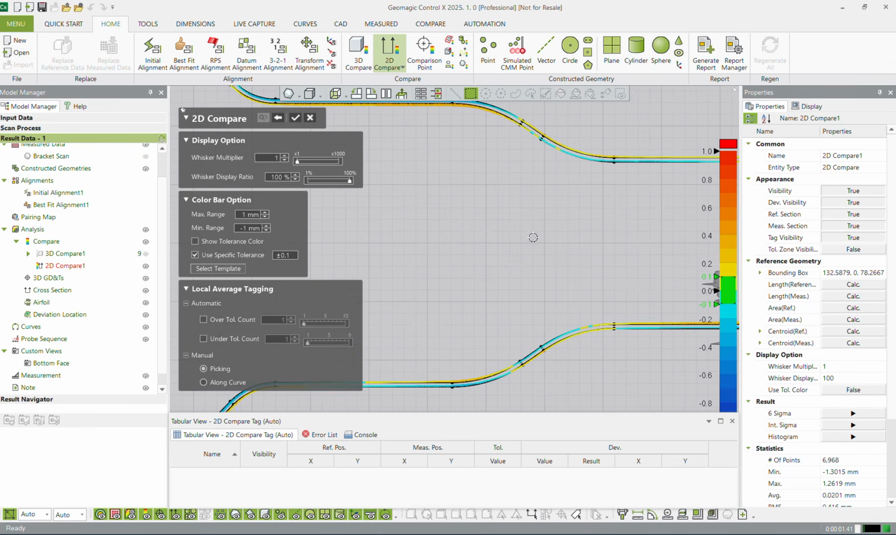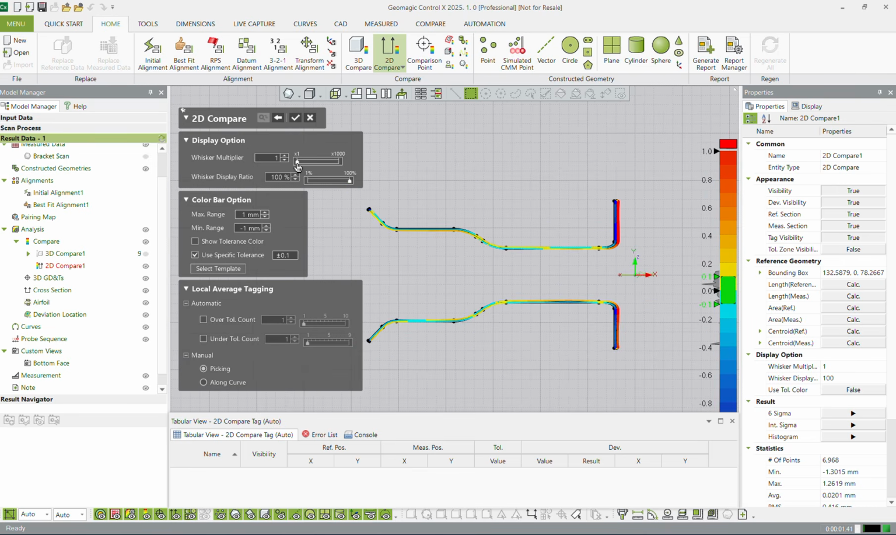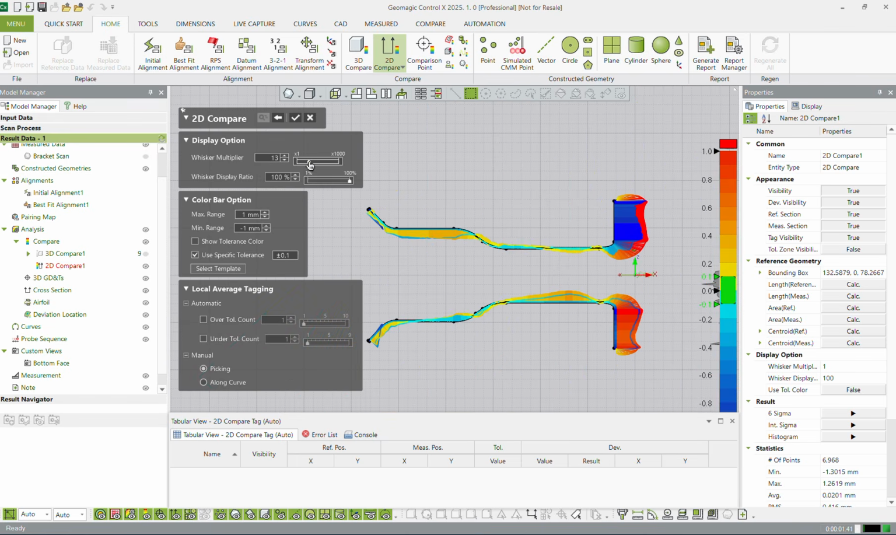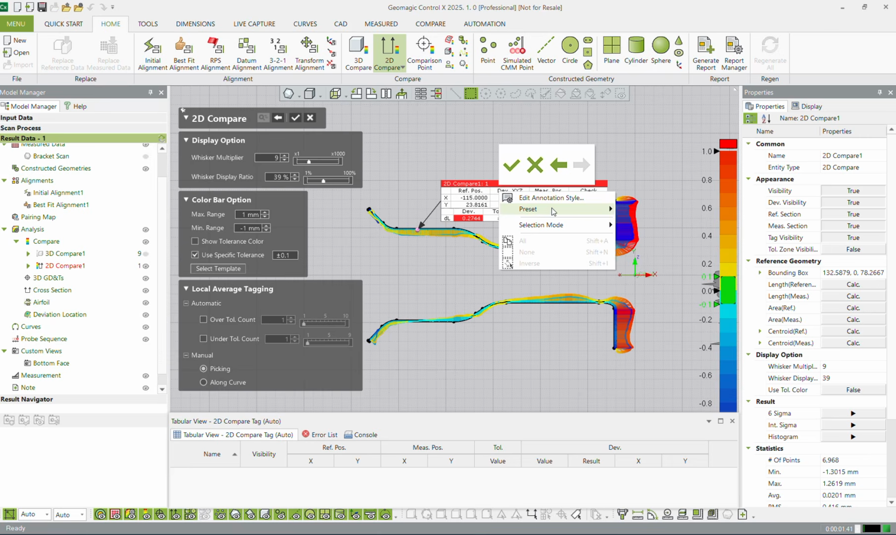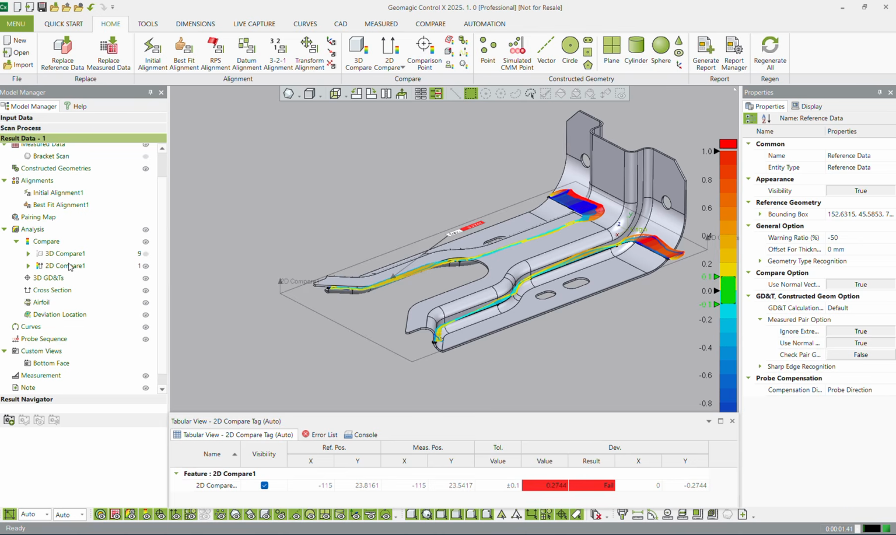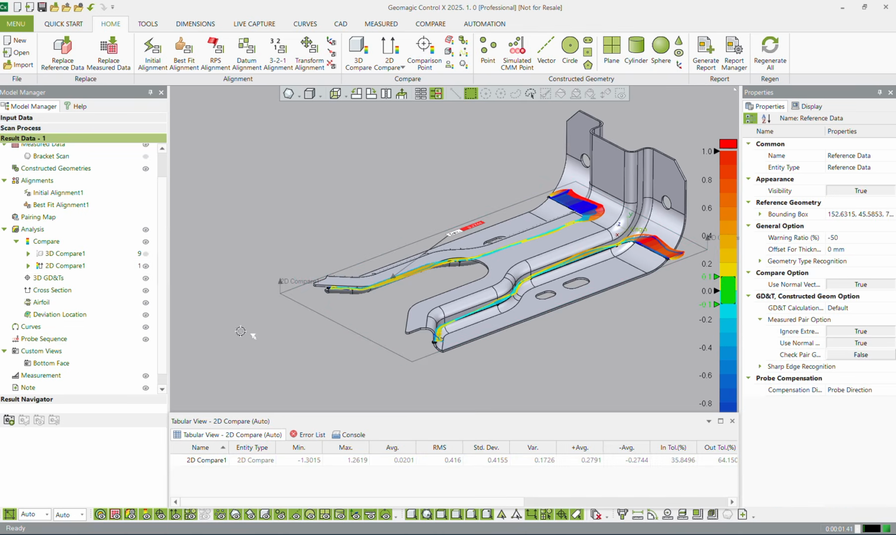Now this is kind of hard to see without zooming all the way in. So one trick I like to use is change this whisker multiplier just by a little bit. Don't get too aggressive though, because if I turn it all the way up to 100, it gets real crazy. I like to keep it somewhere between 0 and 20. And it's pretty dense, so I also like to reduce the display ratio down just a little bit, just so it's a little bit easier to see. Again, anywhere I click, I'm going to add a preset, add an annotation. Once I hit the check mark, I now have a 2D comparison that I can use in my report.